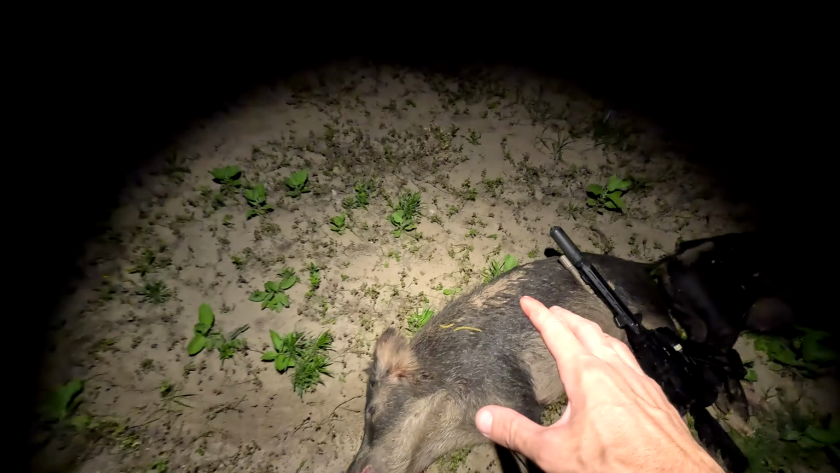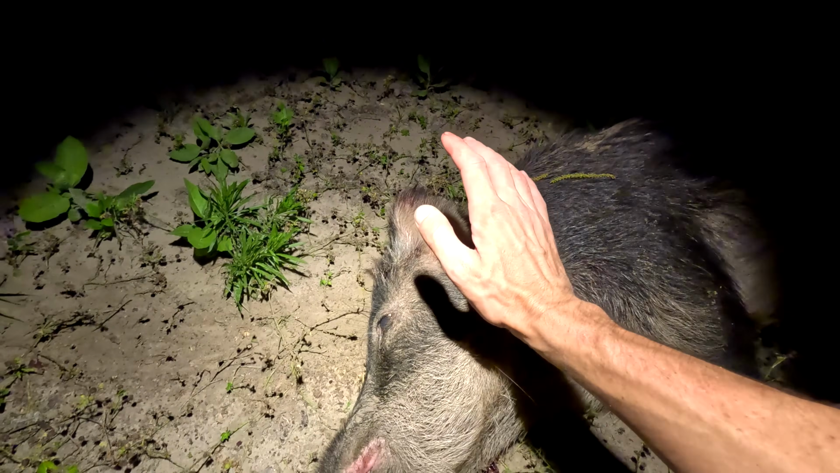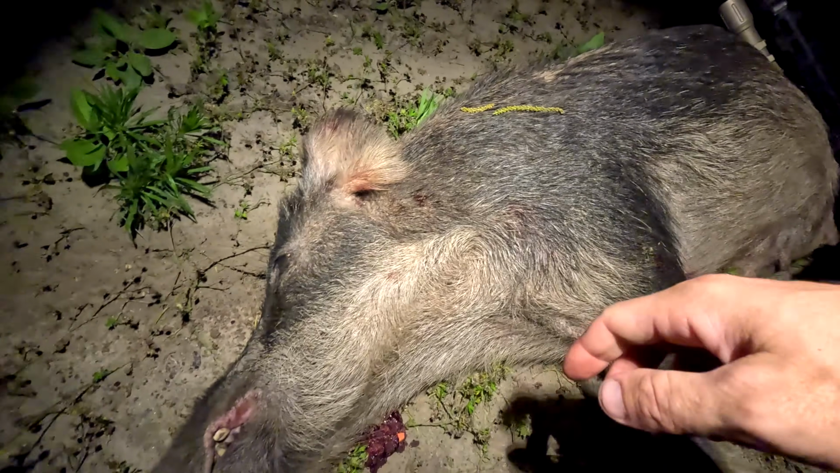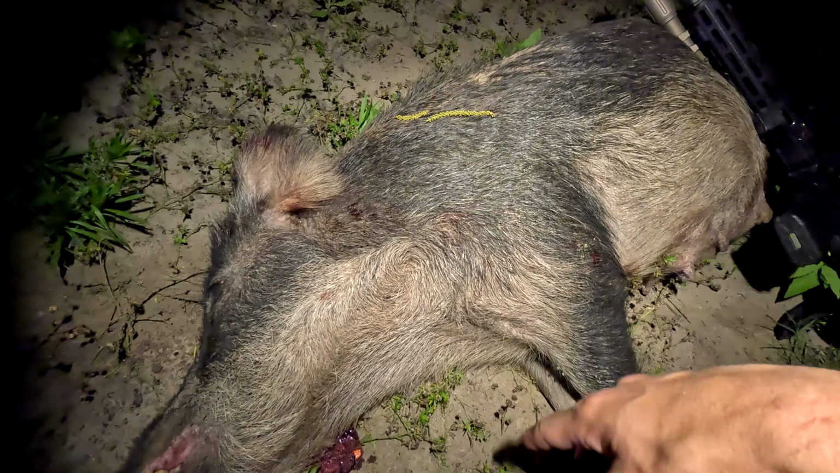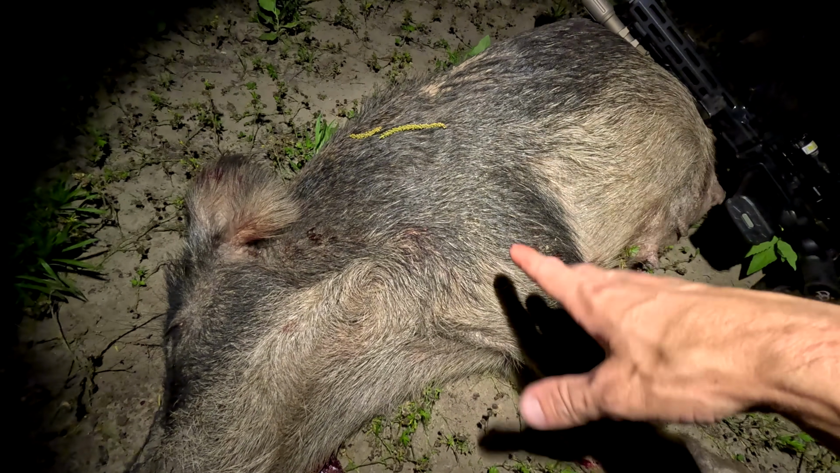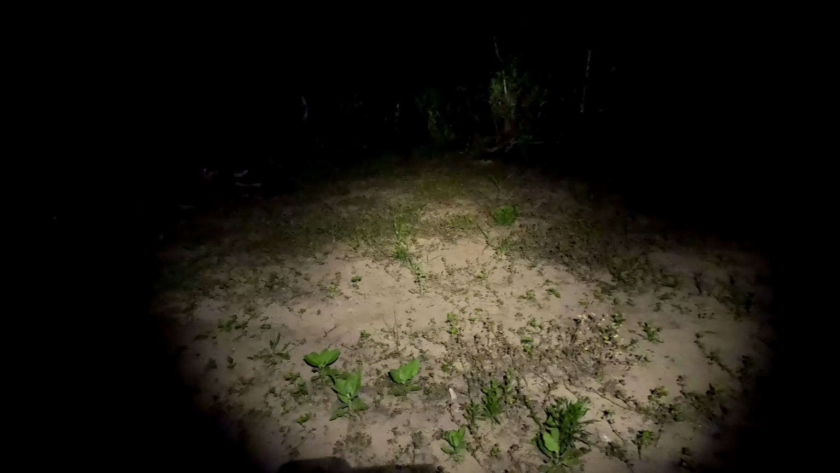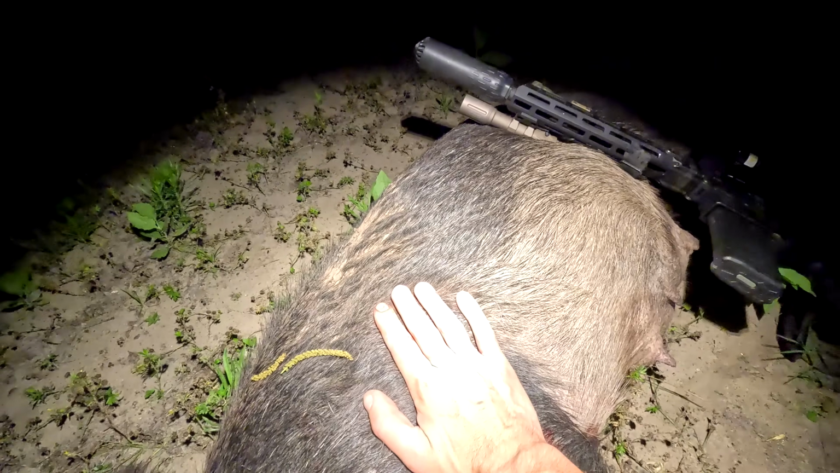So here is Mama pig right here. We put a good shot on her head, right in the forehead actually, and she went down instantly, not getting back up. Everything scattered after that. The plan was they were gonna go left or right along the lake, and I was gonna start popping them, but they went straight back into the trees. Not according to plan at all, but it's all right.